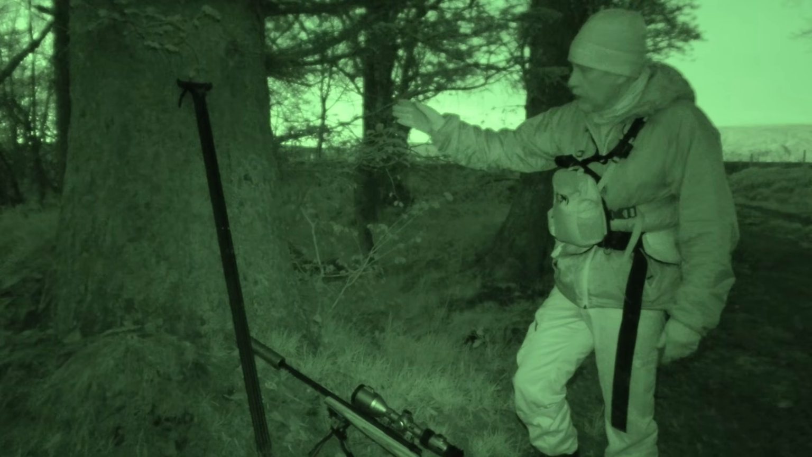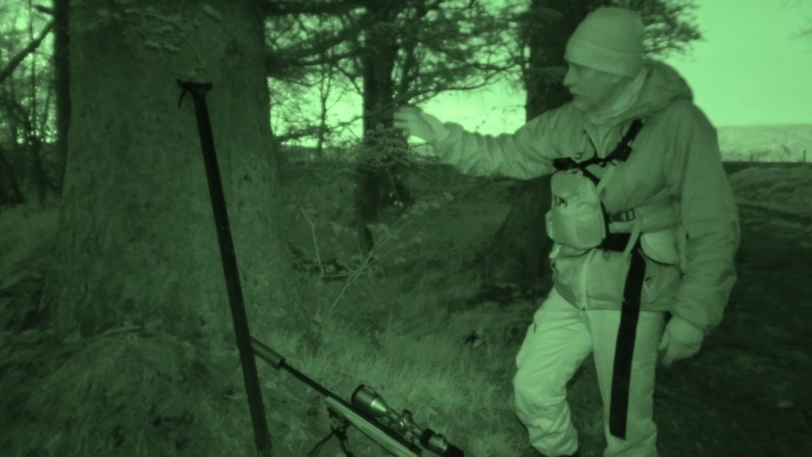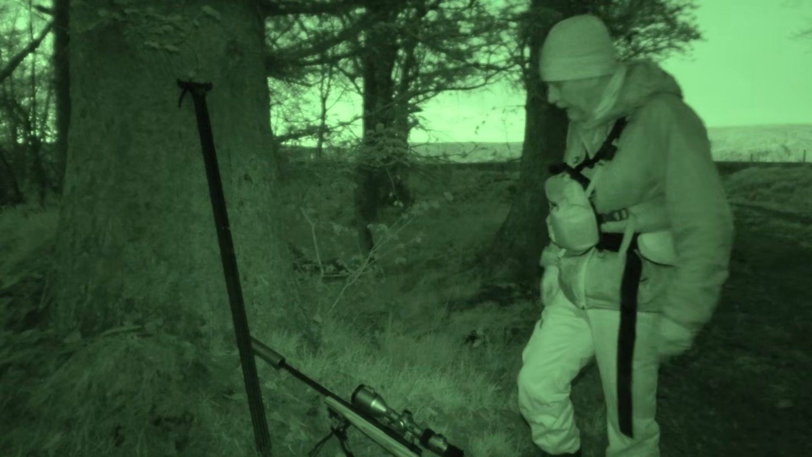We're going to just go down the track here. We've got a timber harvesting company across, just pulling in, just starting to get the harvesters going. We're just going to go down the track here and have a look. We've got a bit of high ground, we can have a look across the land.